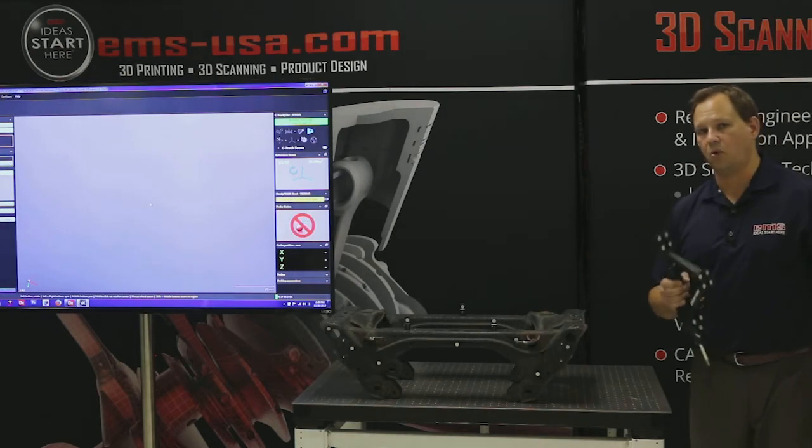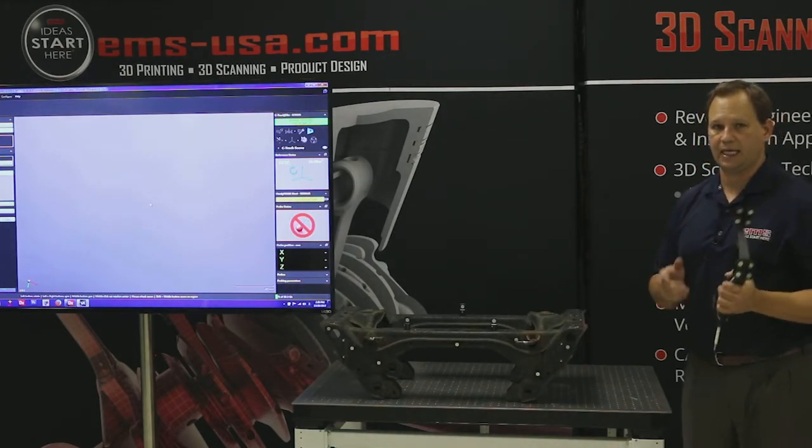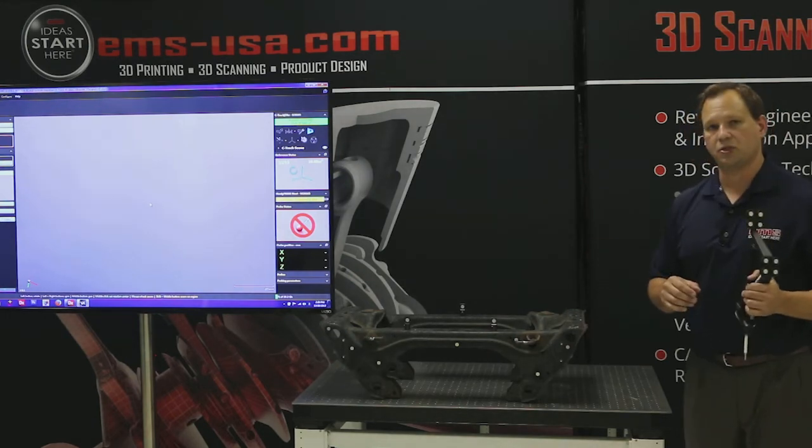So I'm going to show one more pretty cool thing that you probably won't see in any other scanning technology. We'll get that set up and show that next.